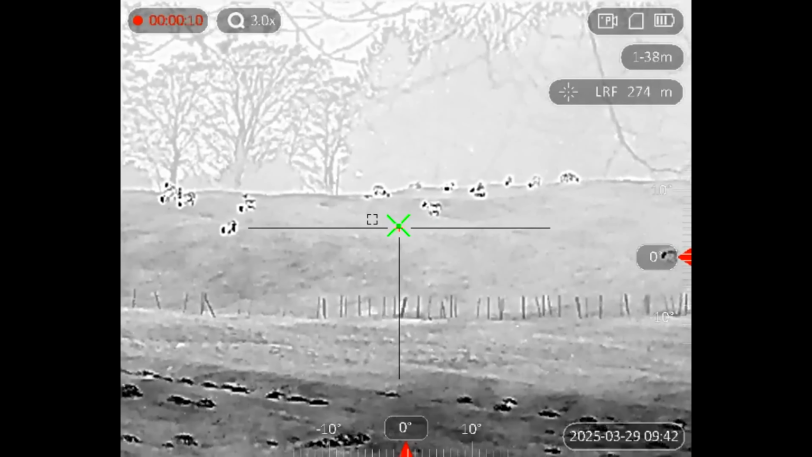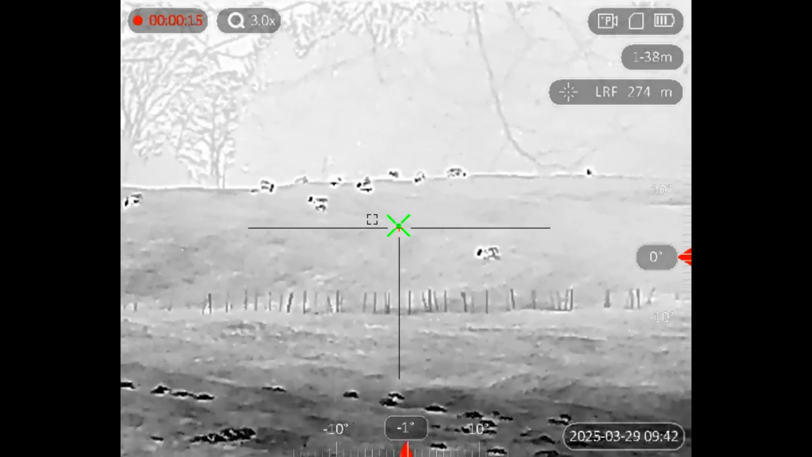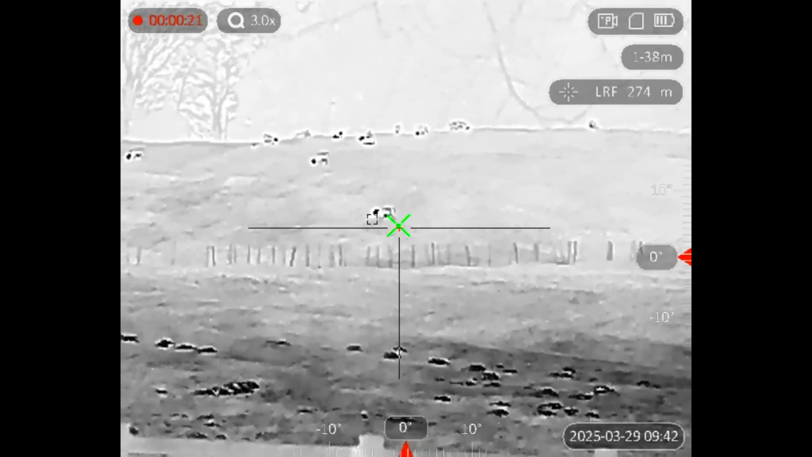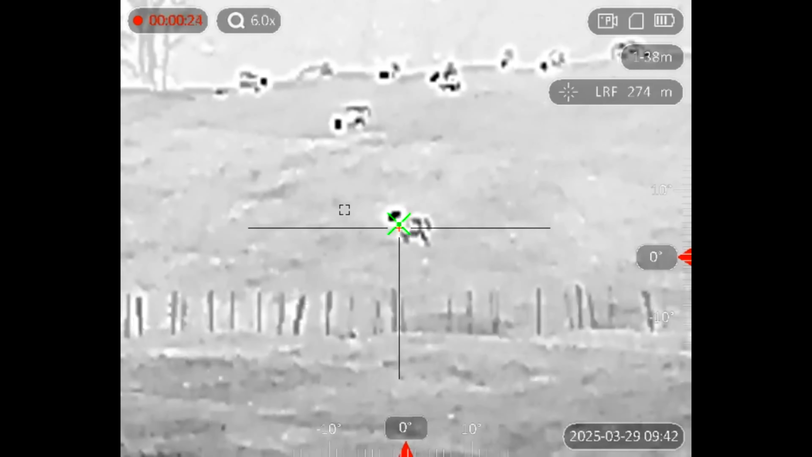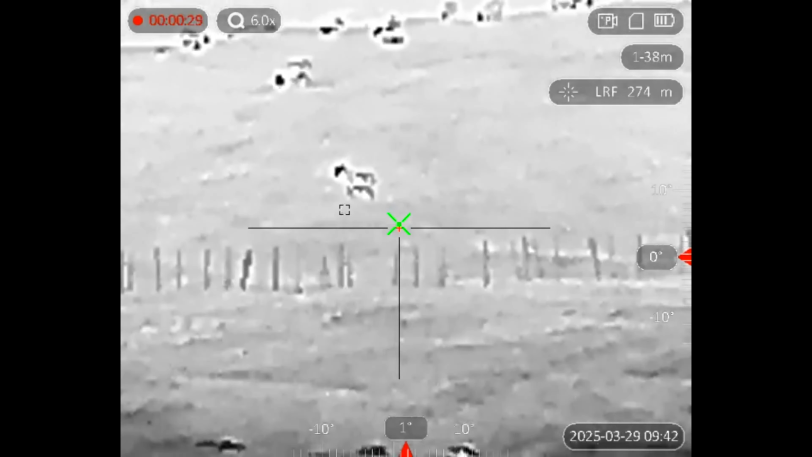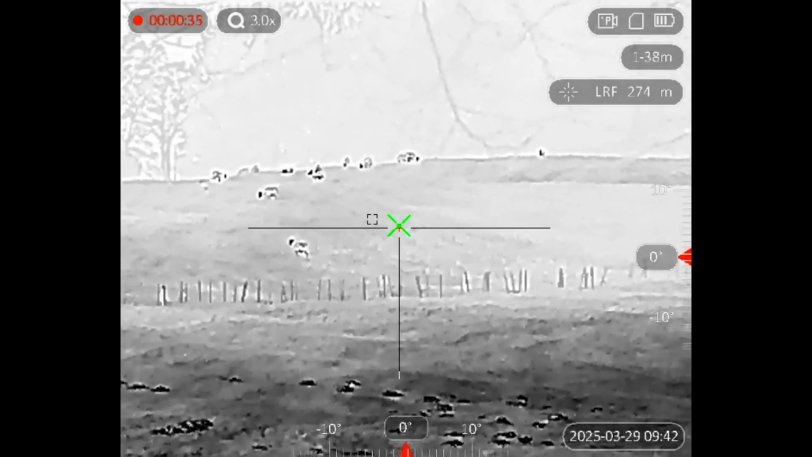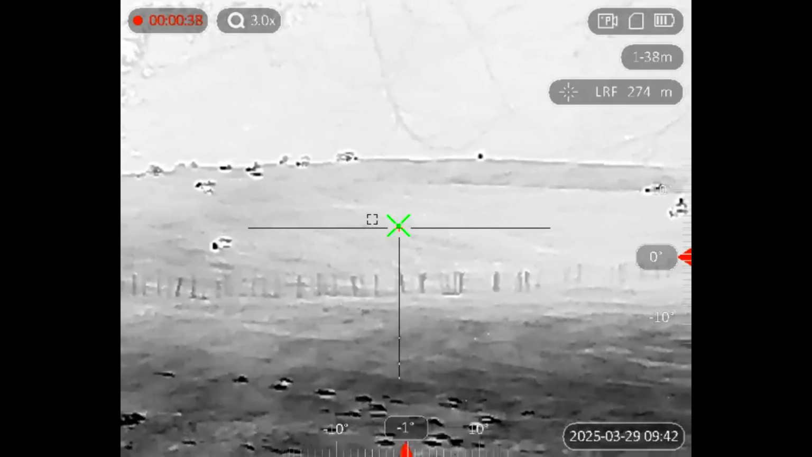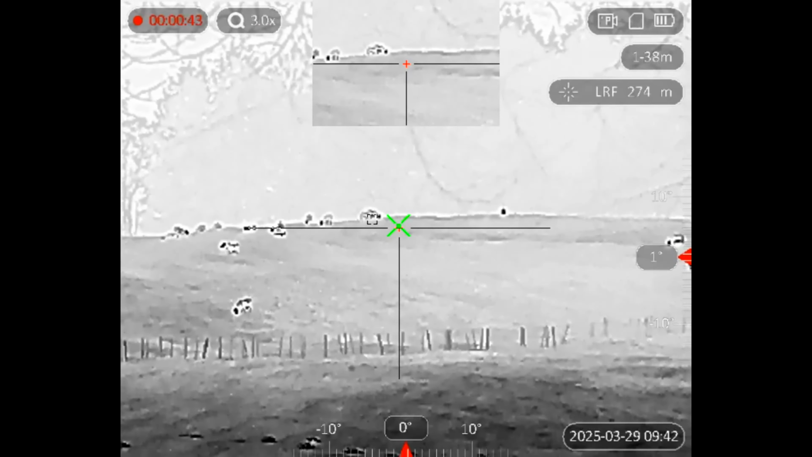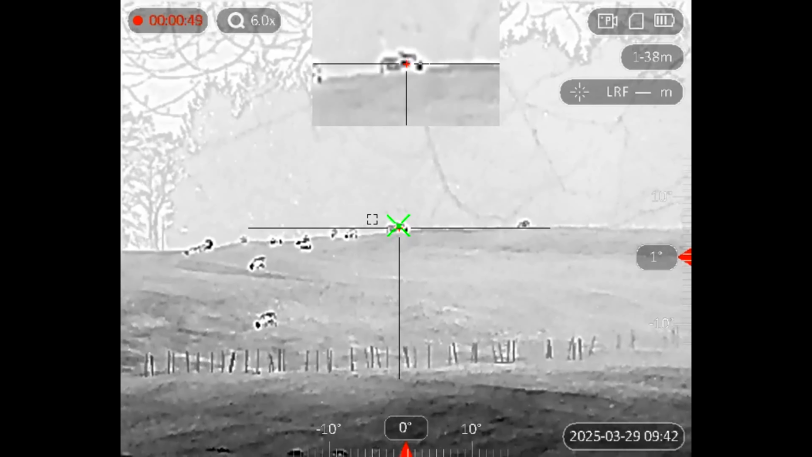274 metres away. You can tell that's a sheep quite easily. Let's see what they are. Picture there.